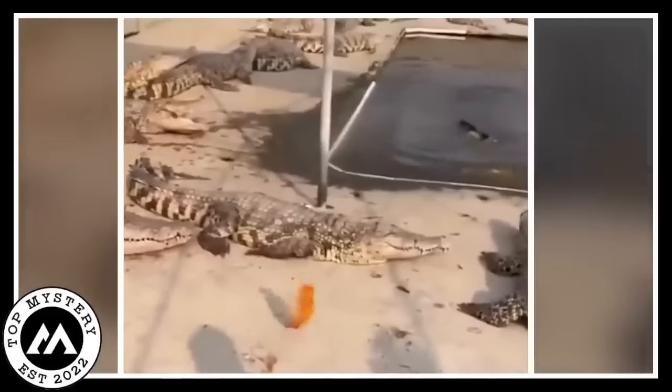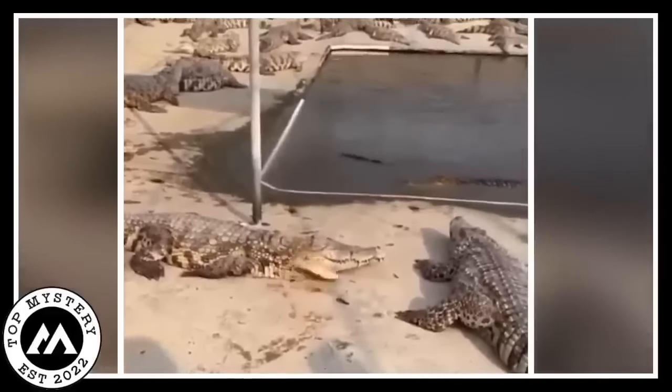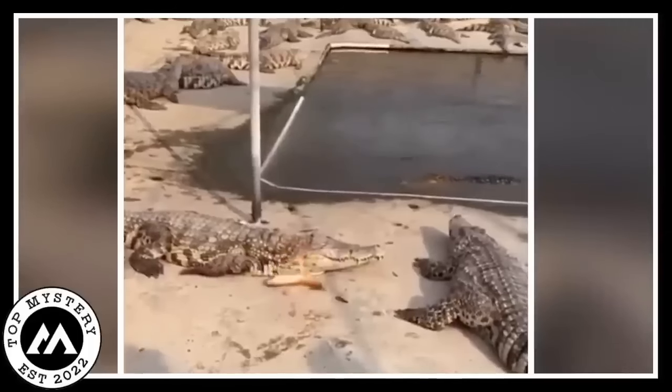One day, a delicious fish started flopping around nearby. 2 of the crocs, even though they really wanted to, did not eat the fish. But the 3rd crocodile could not resist and decided to snack on the fish. Now that is where it gets interesting.